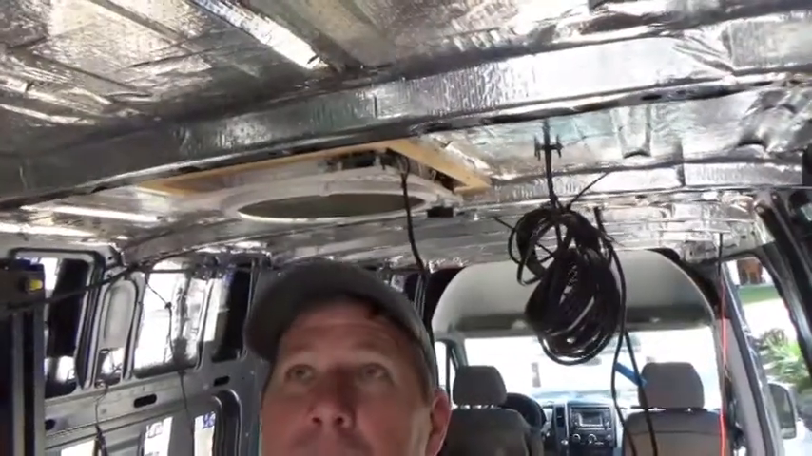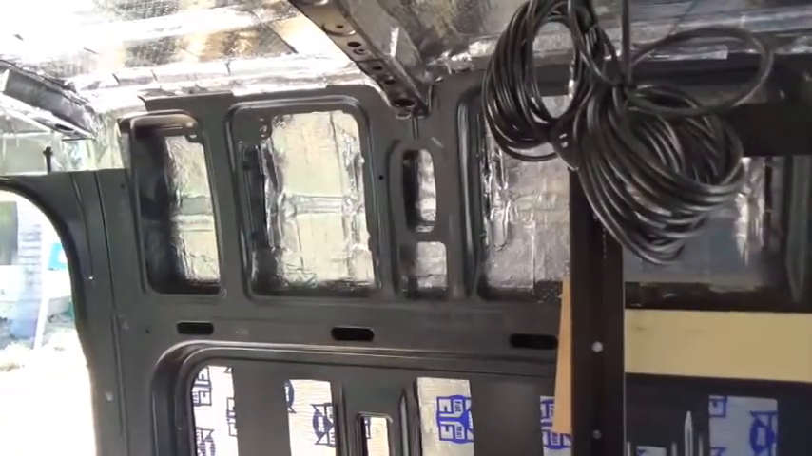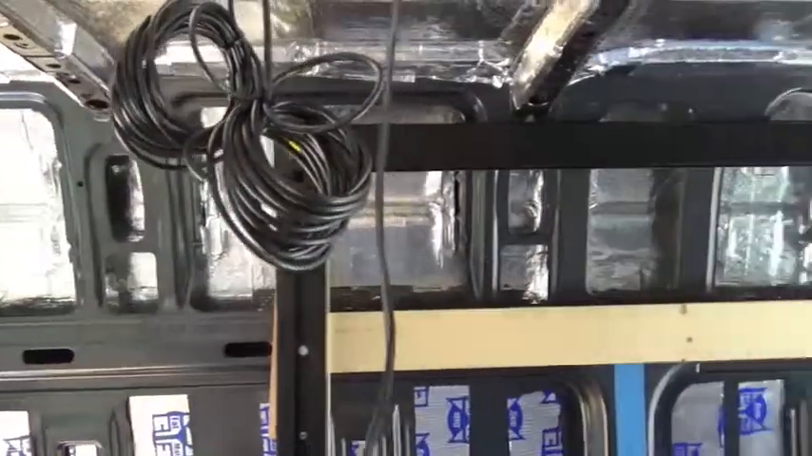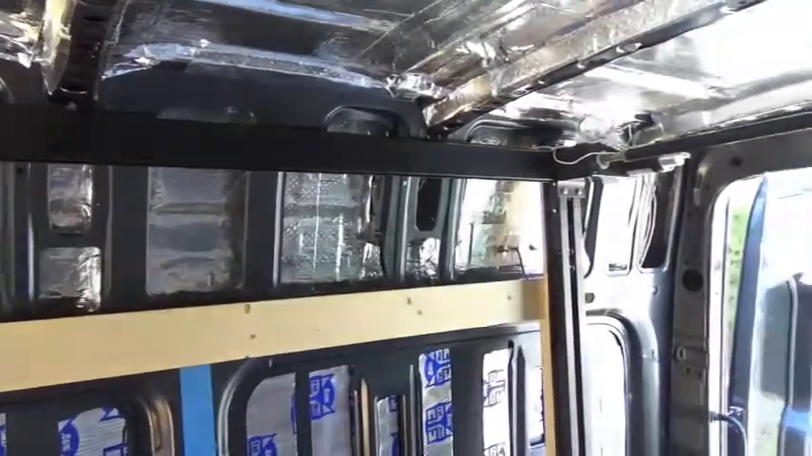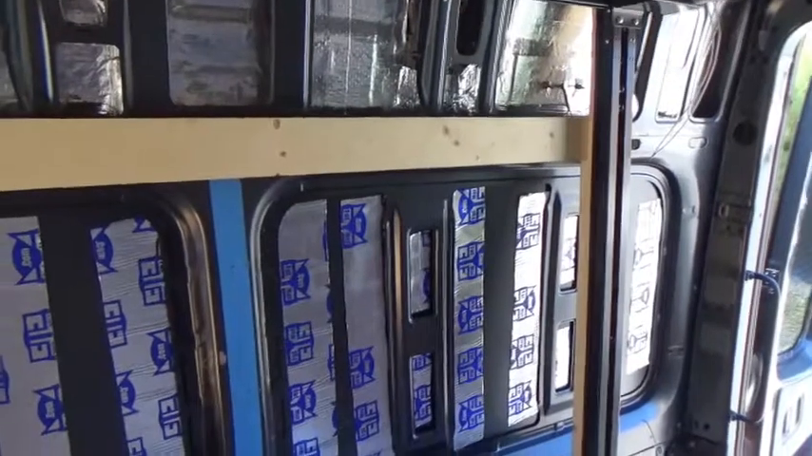So far, I've been spending a lot of time trying to get the wiring put together, the electrical. The project right now is to finish coating the ceiling and the sides of the walls with the vapor barrier that I'm gluing on. So far I've got the ceiling completed, and now I'm working on the side. And this side is directly in the sun right now, and you can definitely feel the difference in temperature.